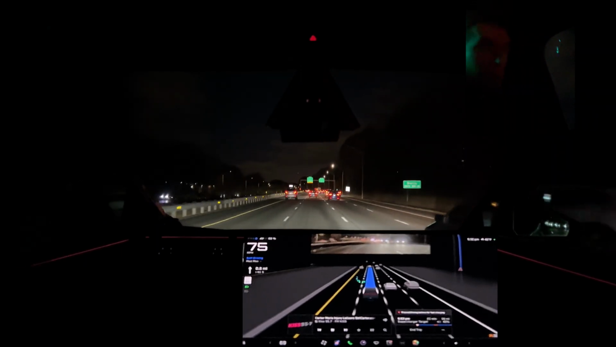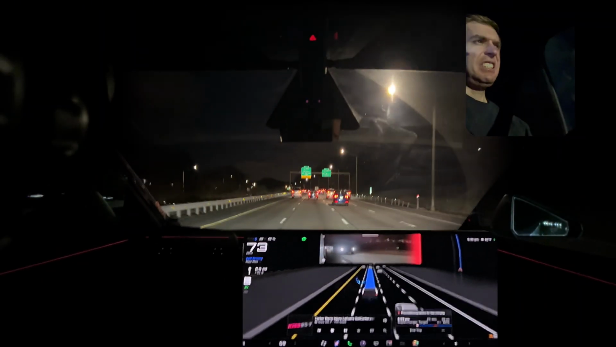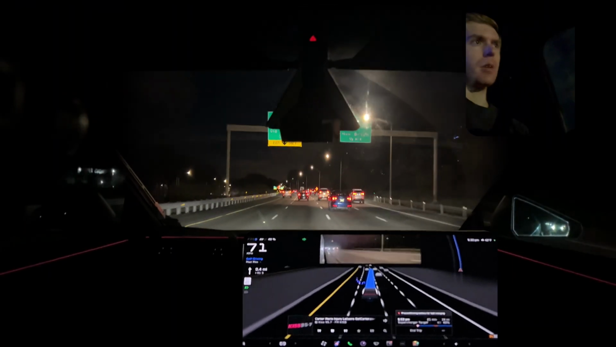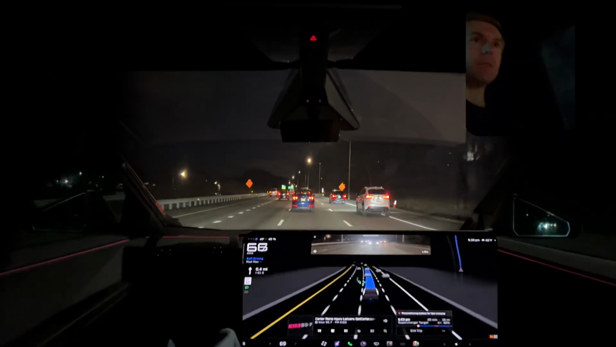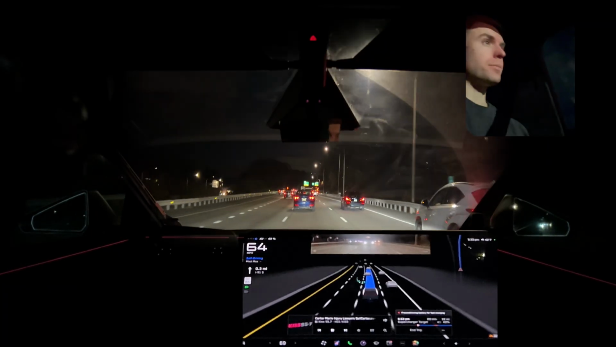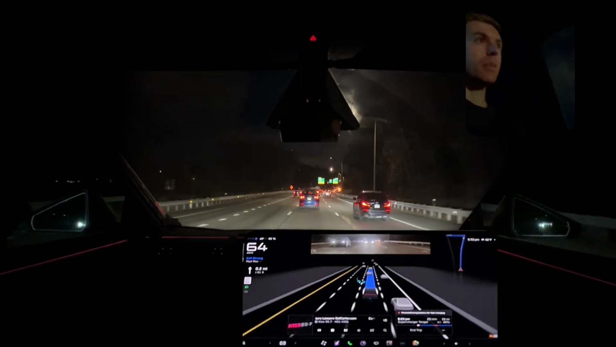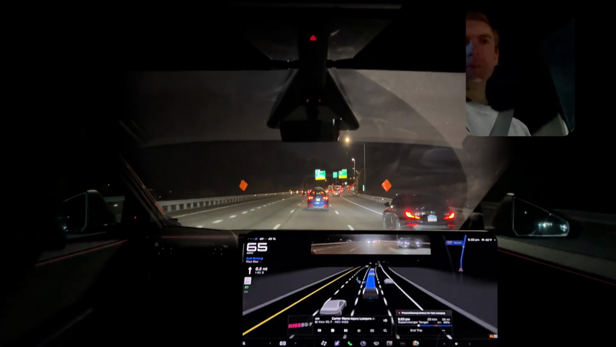I think at some point, I think it was Friday, FSD wanted to pull over for a tow truck coming up in the shoulder behind us, or I didn't see what lane he was in. He didn't dive over to the shoulder. But yeah, it could be some new behaviors coming up, but we'll see.